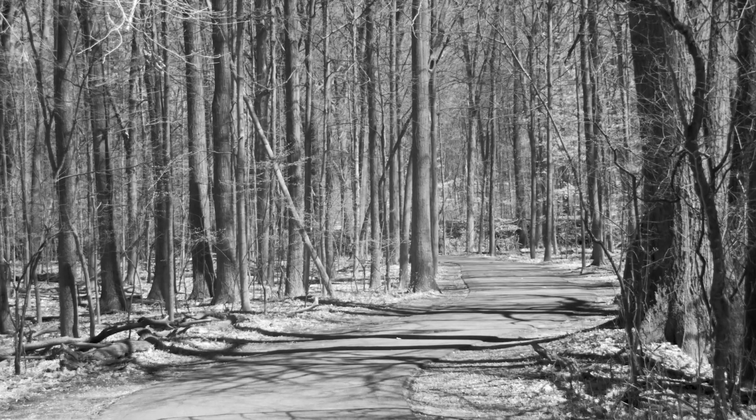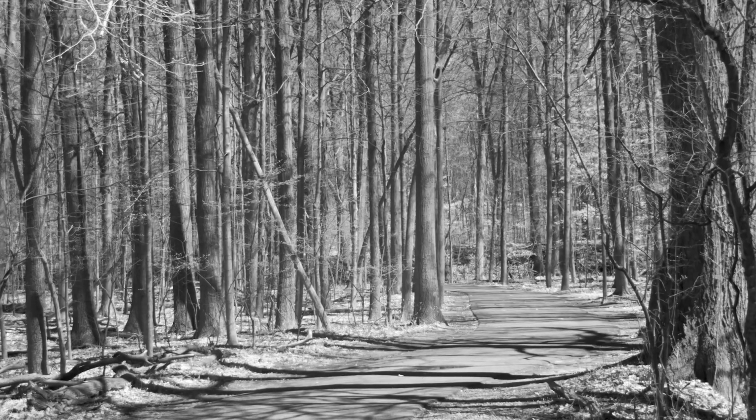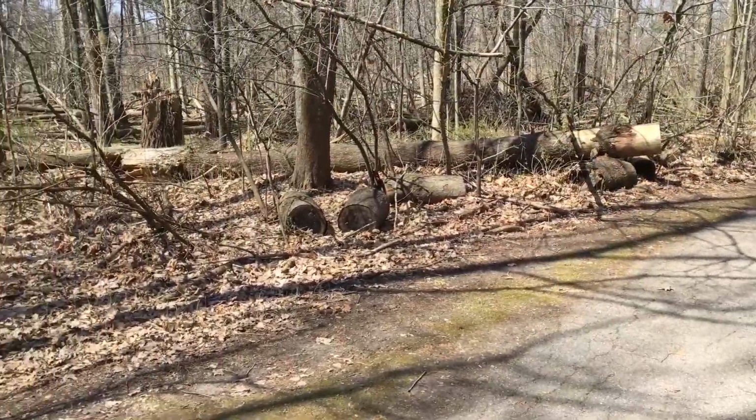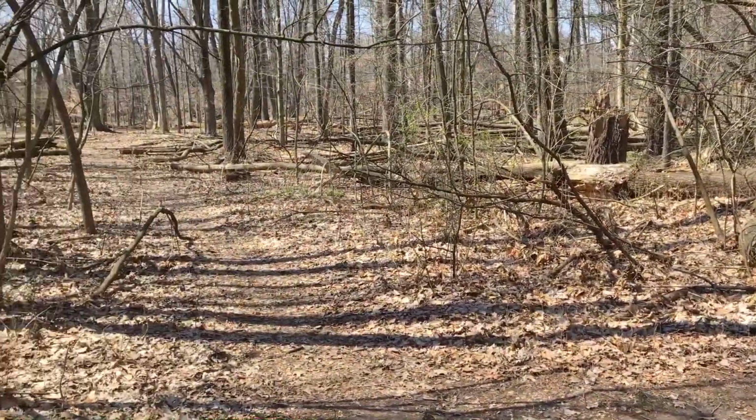There are actually two trails in Ken-O-Sha Park. The paved one that I'm on meanders alongside Plaster Creek. The nature path, for mountain bikes and hikers, winds back and forth in the woods.